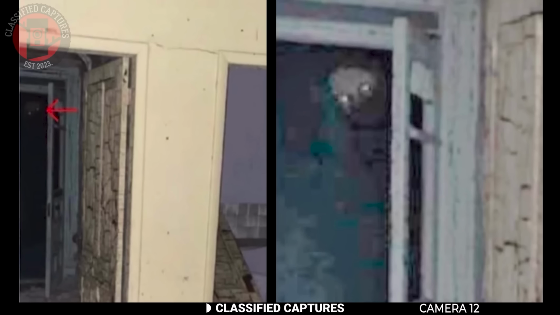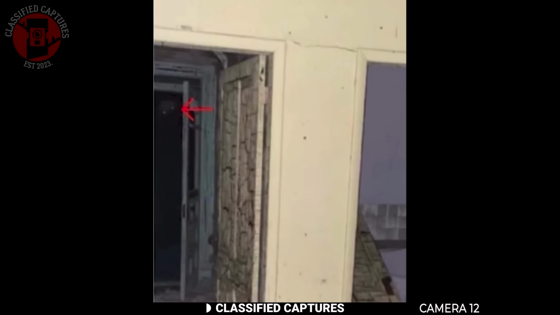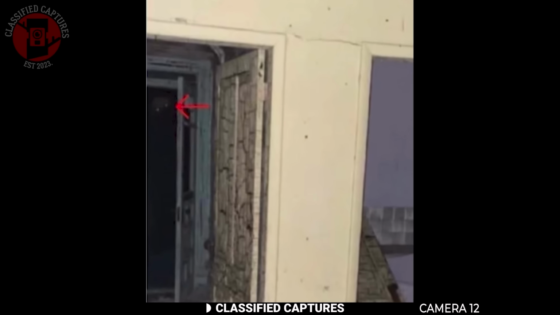over the doorway. The door itself was said to be very tall, so if this was truly a figure, it couldn't have been of human height. And those glowing eyes gave the figure a terrifying, almost predatory look. So what do you think? Did they really capture something otherworldly, or was it just the shadow in that abandoned place?